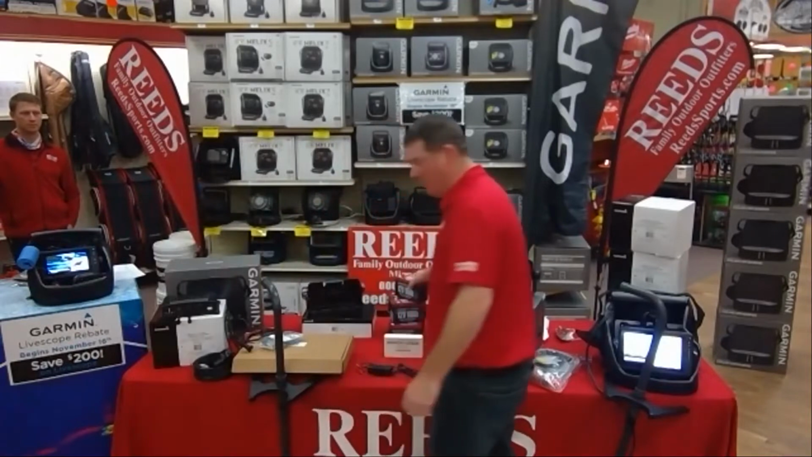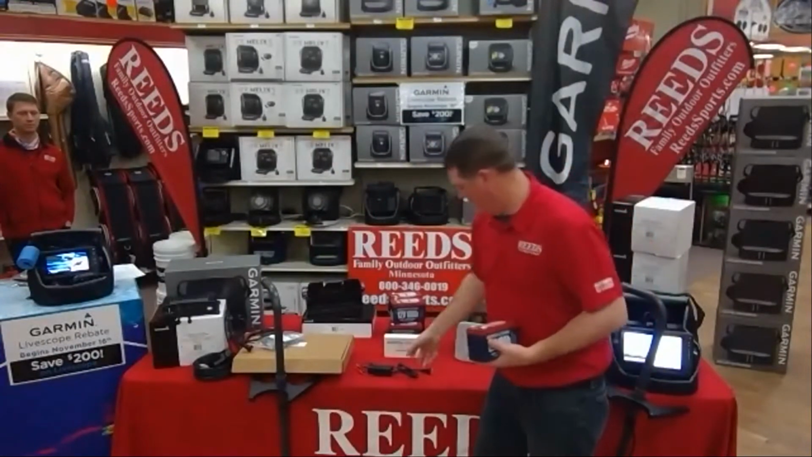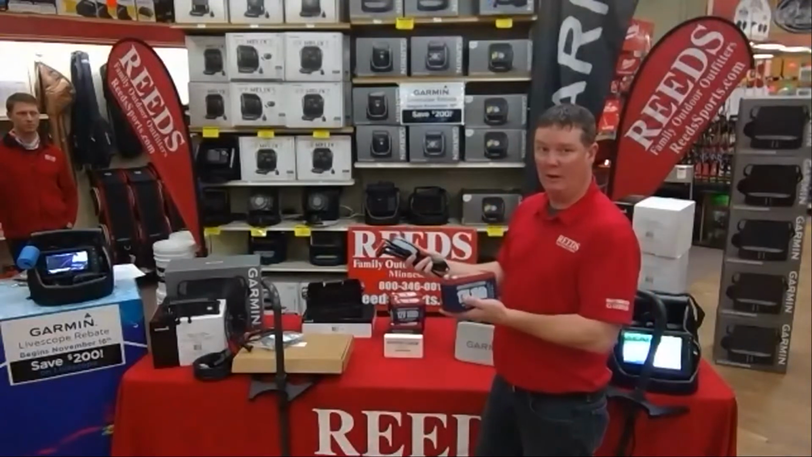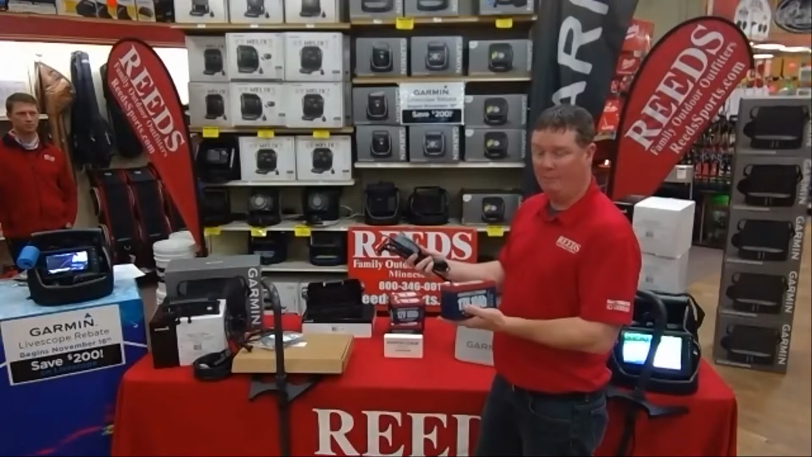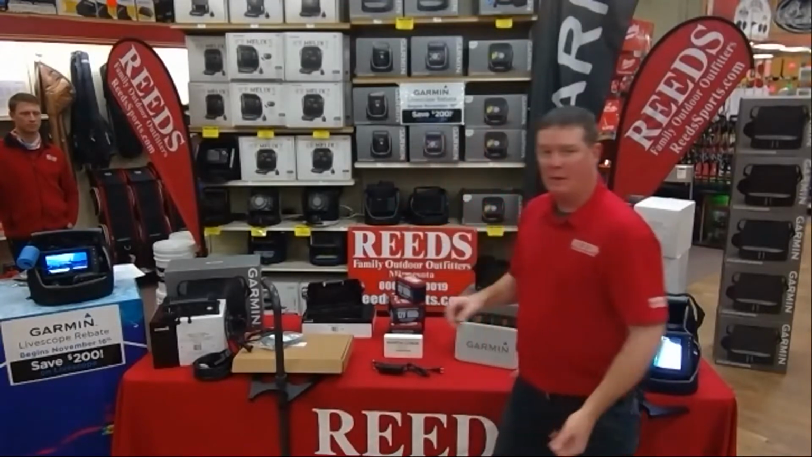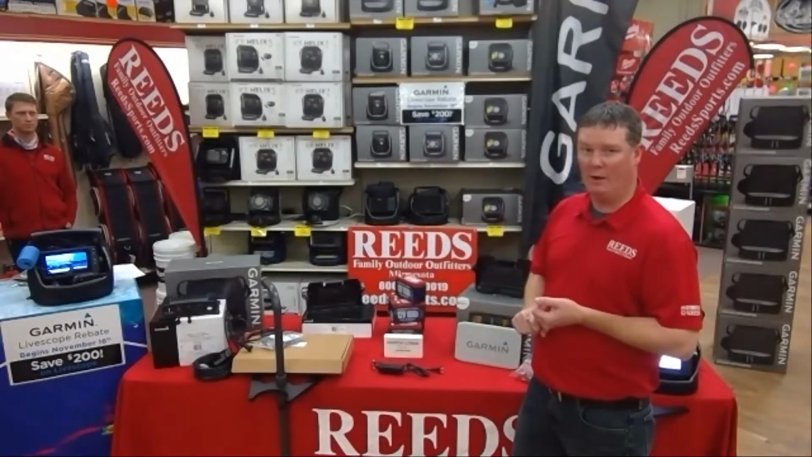How we power this is with a Dakota lithium battery. This is a 10 amp hour, 12 volt battery, along with a Dakota lithium charger. It's key to have the Dakota lithium charger because that'll charge this battery all the way to 100%. So that's all the parts and pieces that come in that all season kit. Kind of keeps you on the water in the summer and on the ice in the winter. You got it all in one kit.